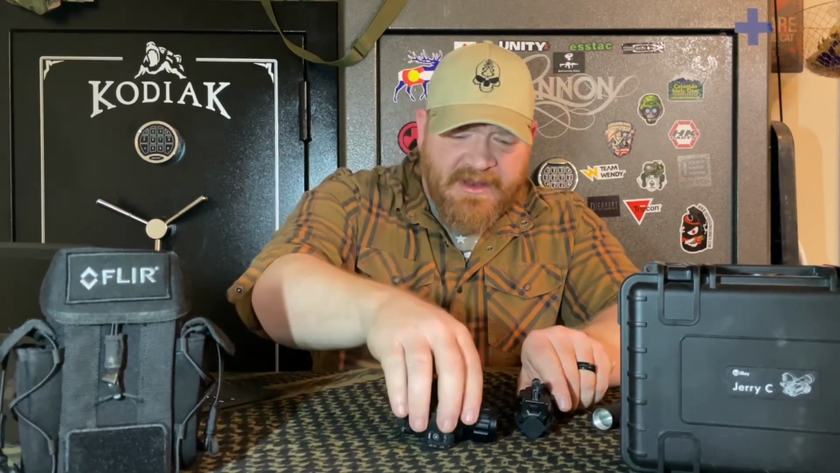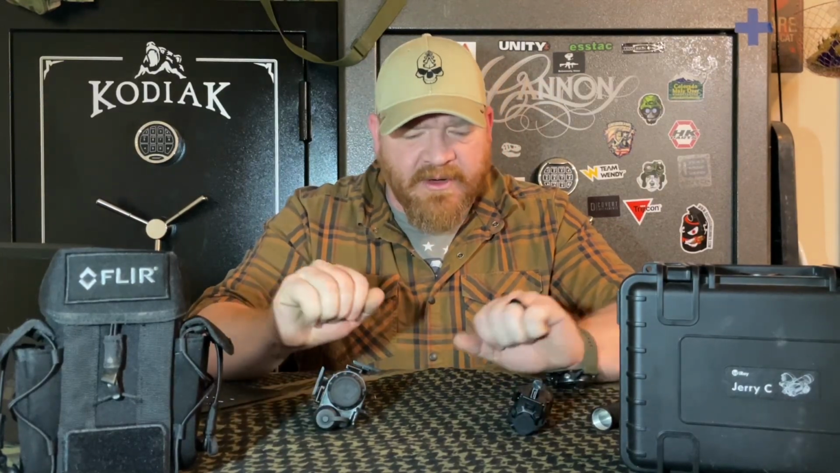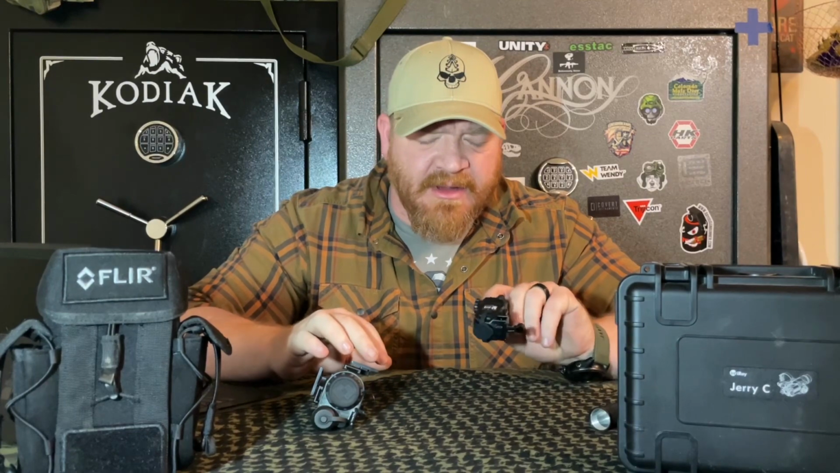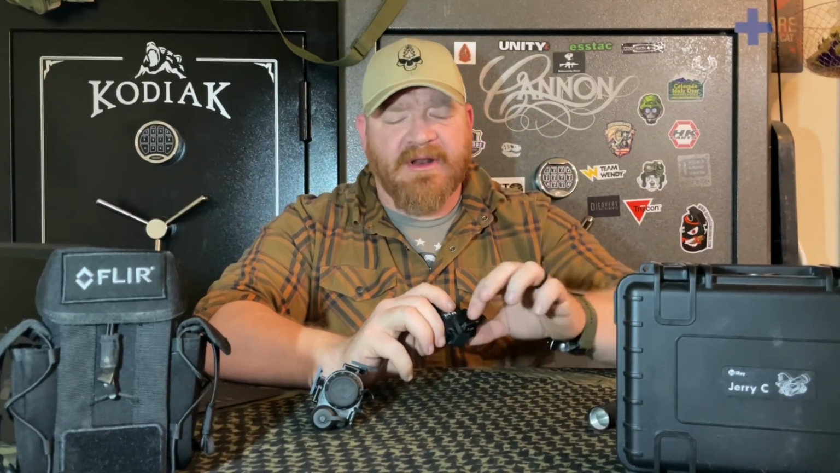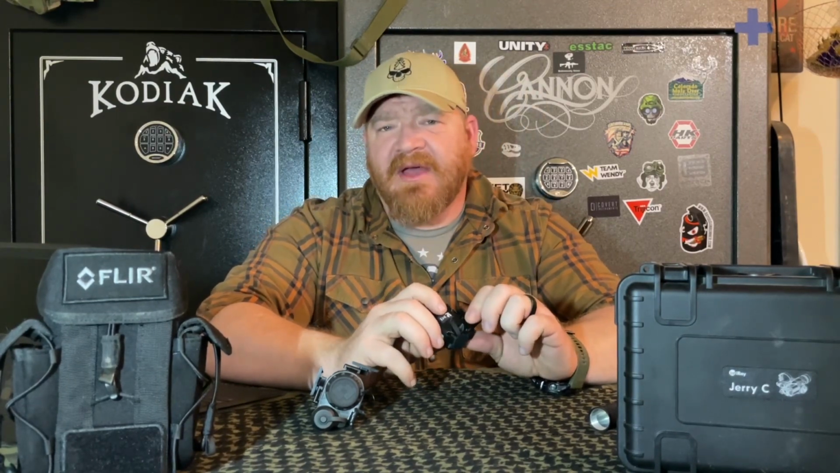So as far as negative aspects to either one of these, I think that's going to generally cover all of that. The only other negative thing I could think to touch on right now is just going to be the fact that the Jerry C is very good at what it does. And primarily, I run it out of the 3 modes. I run it on the outline mode. The other 2 modes are a highlight mode and a low light or a thermal mode. Again, I generally run it just on the outline mode.